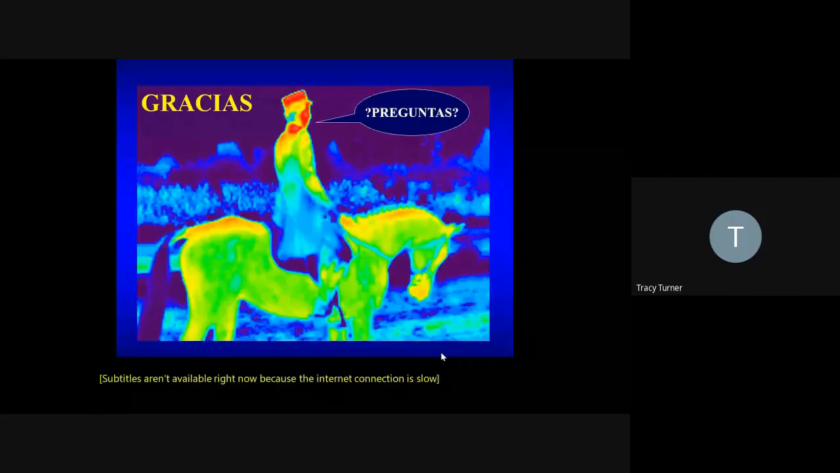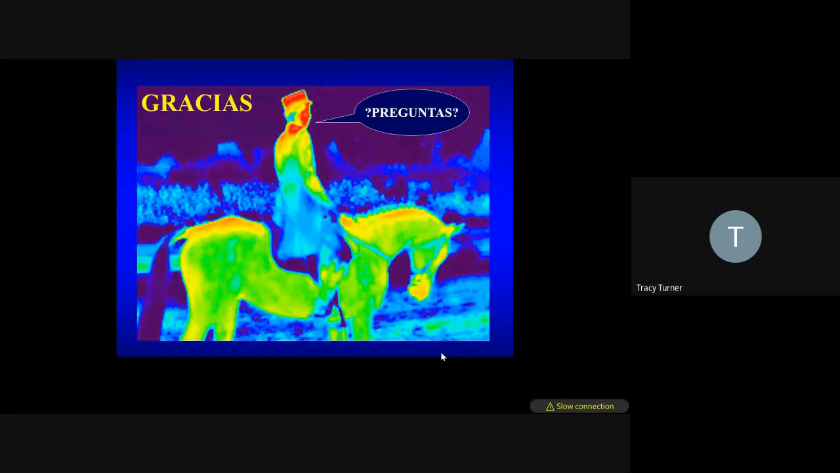When I set up my camera, I try to set it up so that on the animal that I'm looking at, there are no black spots and no white spots, so that everything is in the color scale. And I try to have a 10 degrees centigrade color scale to cover everything, which works most of the time except during winter.